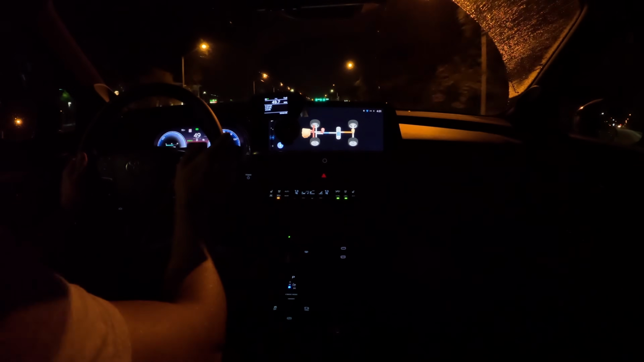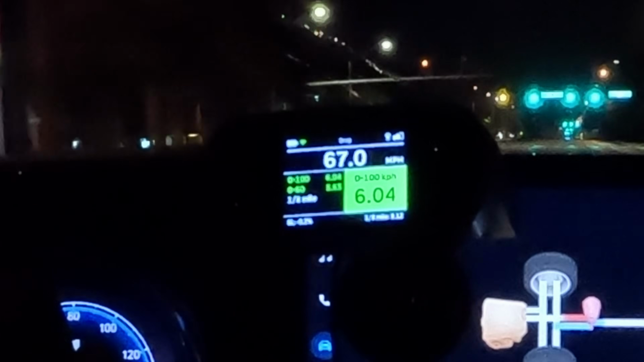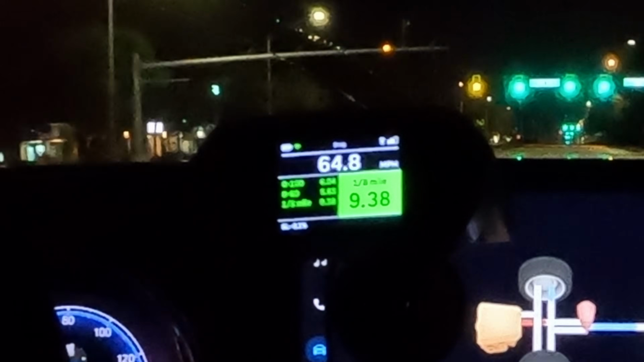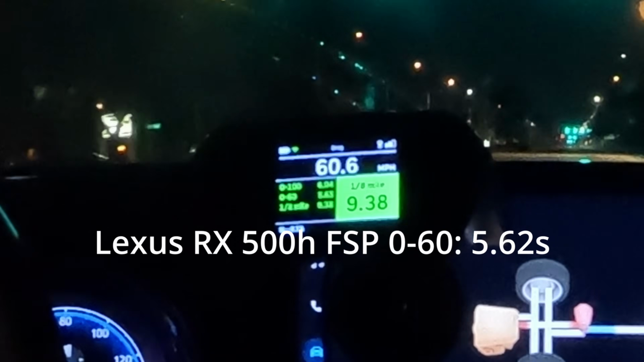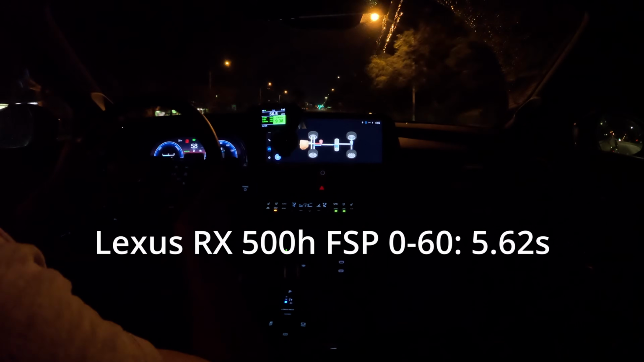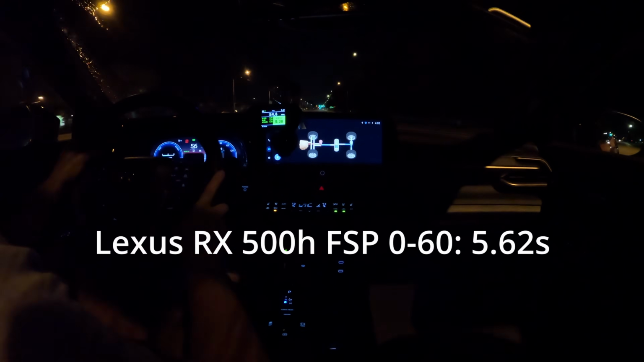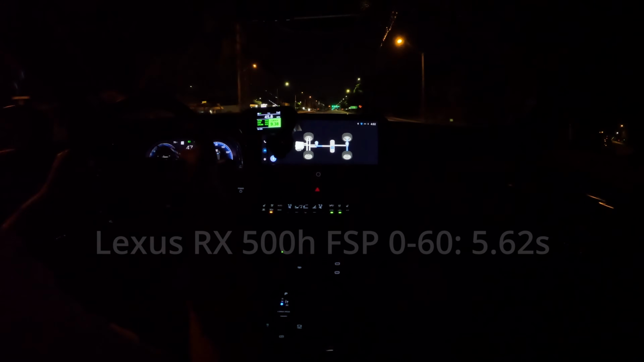Okay. There's 60 and 5.65 to 60 miles an hour and 6.04 to 100 kilometers per hour. I think this just edged out the upscale Lexus RX 500h F Sport Performance, which has the exact same powertrain as that.